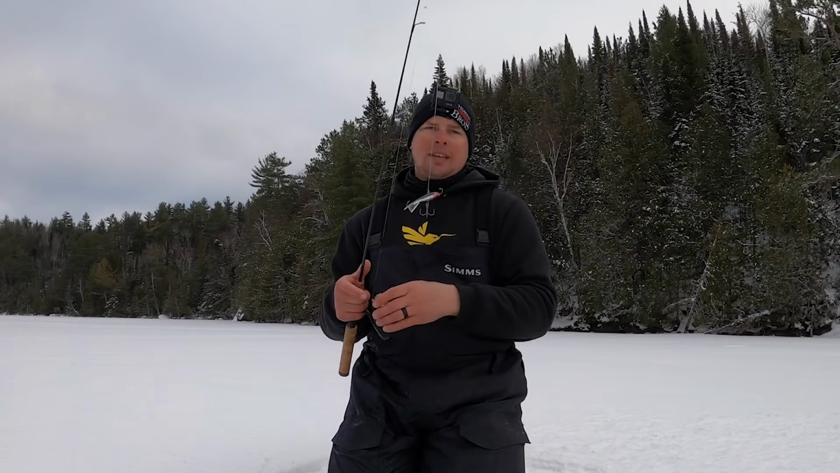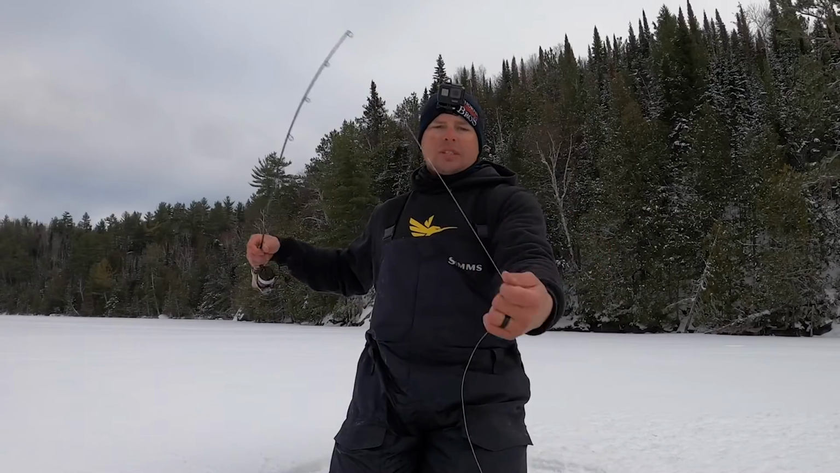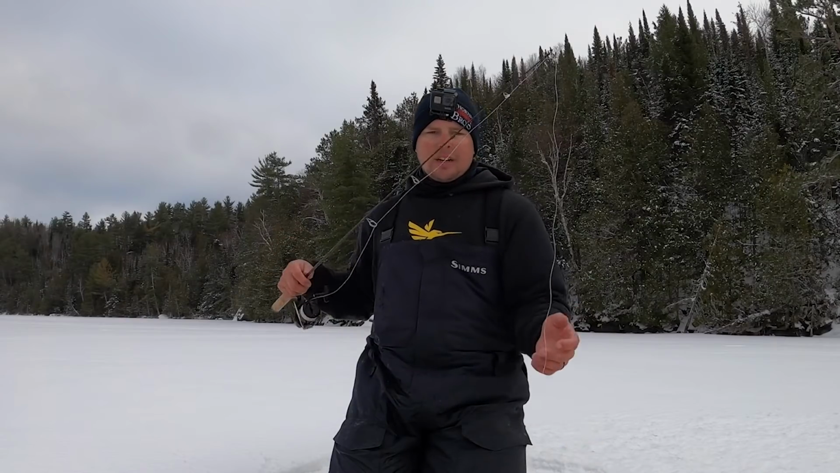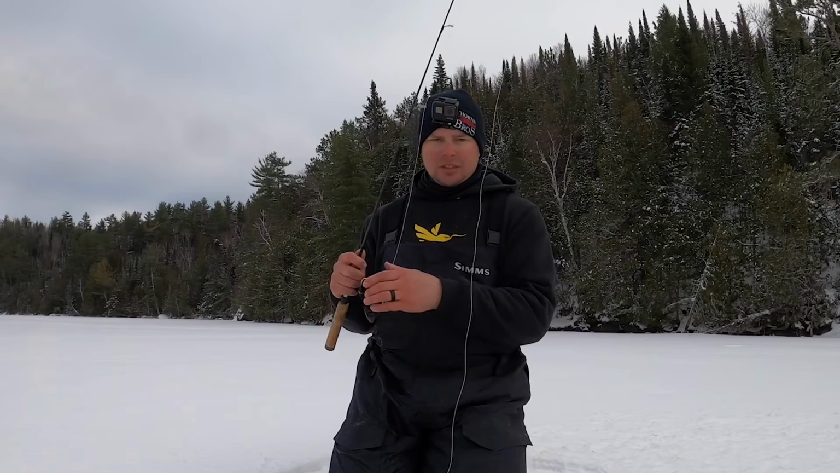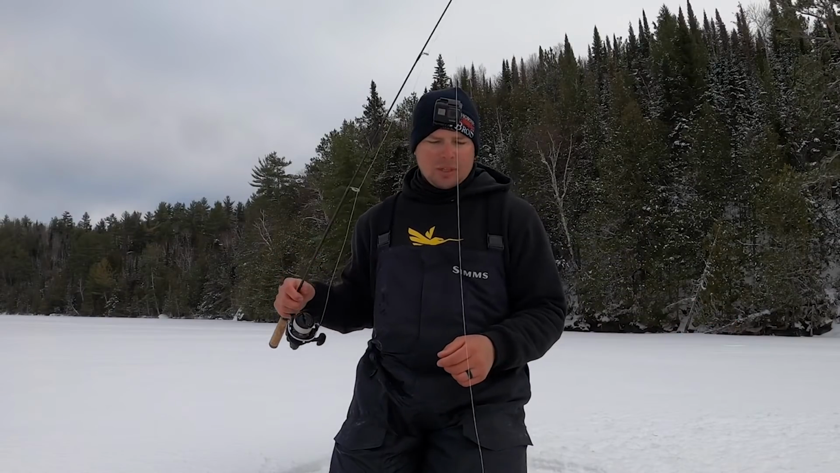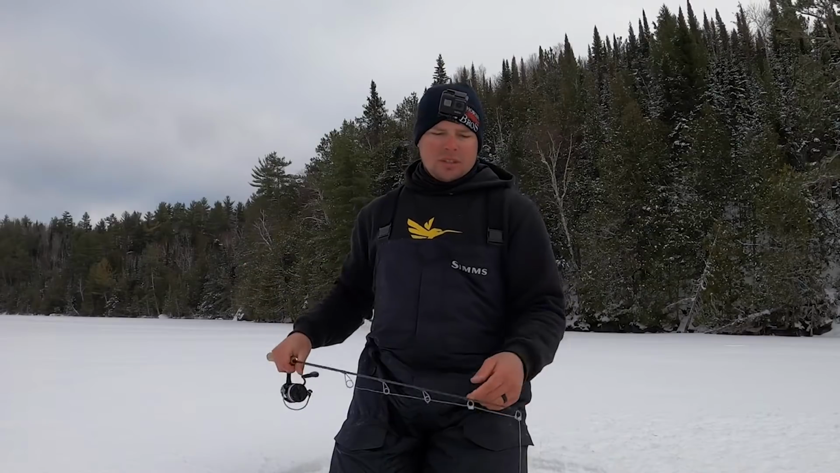This is a number 7, black and silver, really, really natural color. I was using some brighter stuff today, and they were coming up and looking at it, but they weren't really having it. So I went to something natural. We did get our one bite on the Cisco this morning. So I went to something a little bit more natural, and bang, fish on the ice. I maybe had the jigging Rap on for 10 minutes. It was nice. We just had that big school of bait come through as well. So perfect. Let's see if we can get another one.